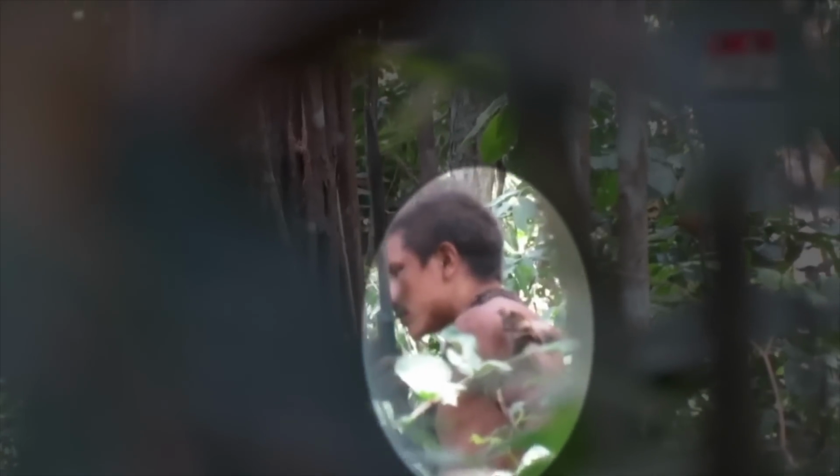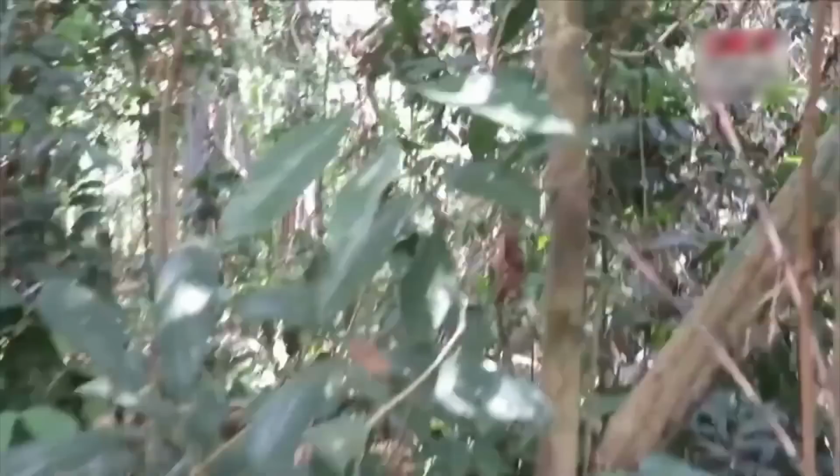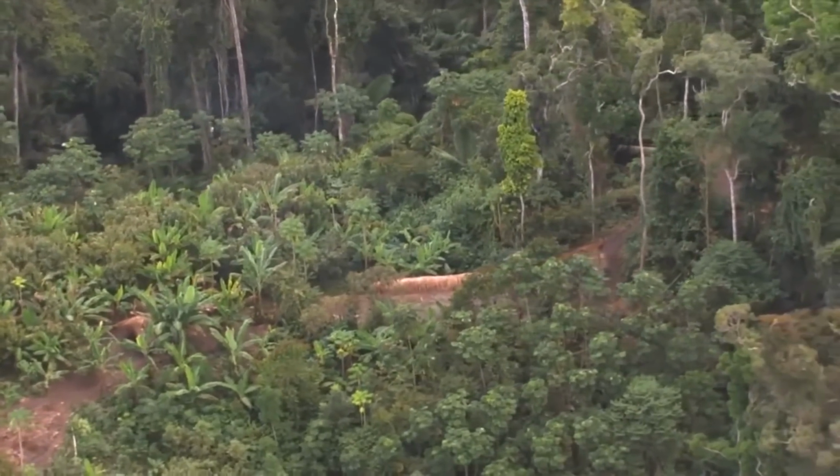Suspicion fills the air as he scans the surroundings, unsure of what lies beyond the lens. Engrossed in the mystery, he lingers for a few suspenseful minutes before disappearing into the lush wilderness. It's a captivating glimpse into the hidden world of these enigmatic forest dwellers.